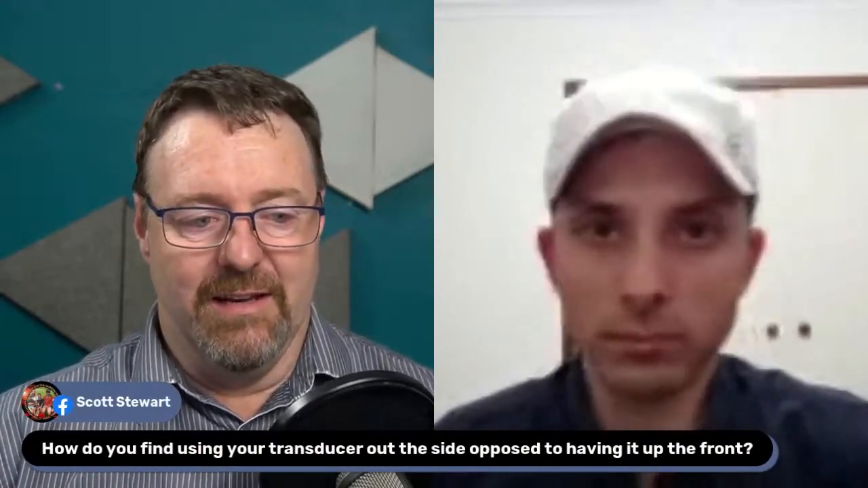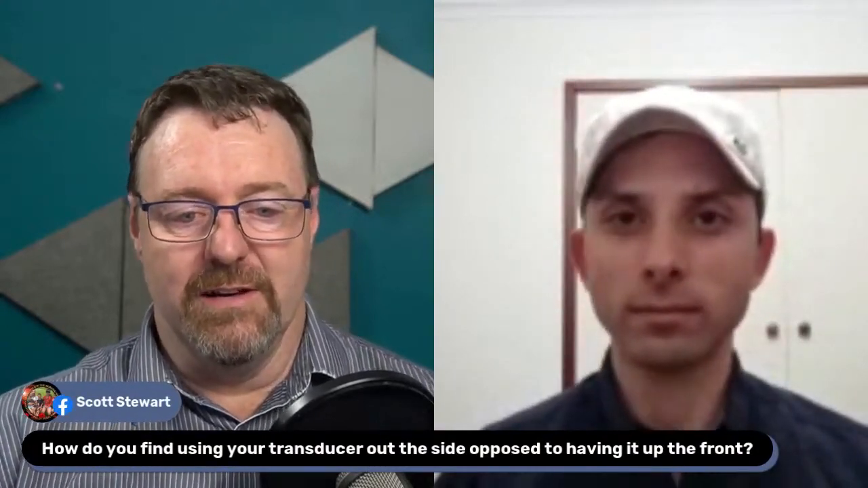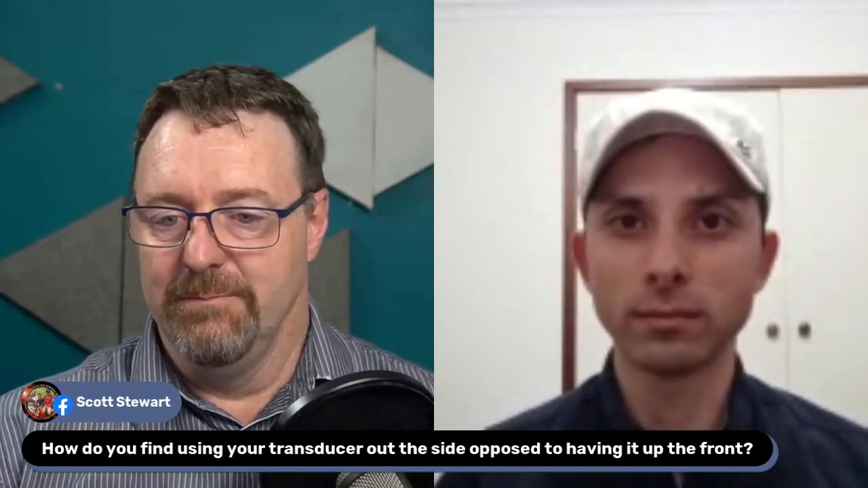So another question here. How do you find using your transducer out to the side as opposed to using it up the front? A bit confused on what that actually means, if you want to elaborate, but just to touch on how I have mine set up, I have mine at the front of the boat, and I'm using a pole setup. I haven't set it up on the back. I do have capability for that, but I like to be up the front of the bow, controlling my pole with my hand and also fishing up the front primarily. So hopefully that answers your question. If not, just pop it in the comment.